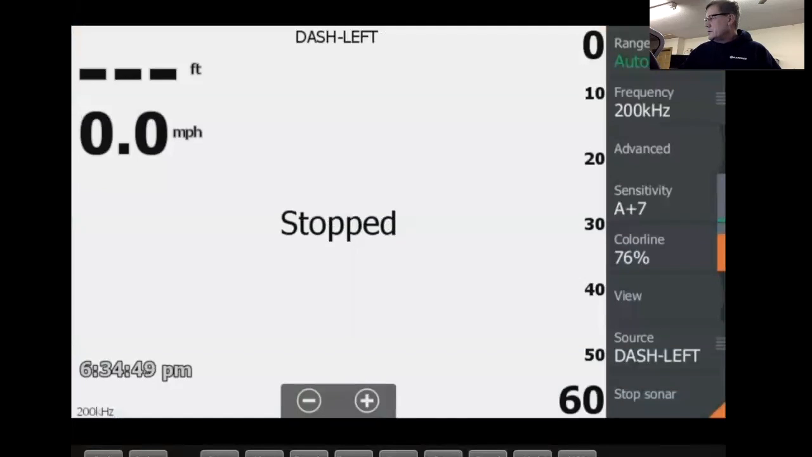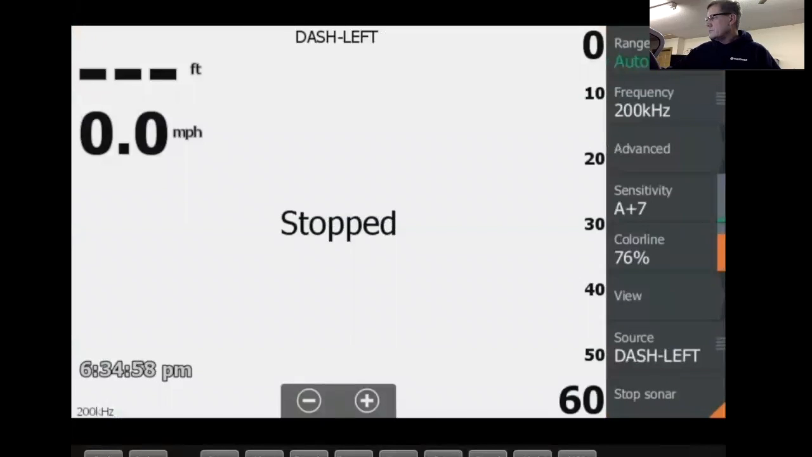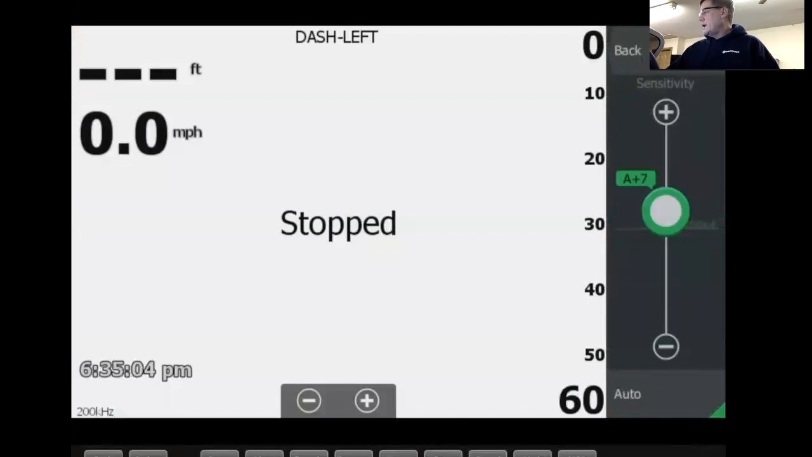What else do we got going? Sensitivity. Typically, I will run mine in auto. Just leave it in auto. There are some times, if you're running real shallow water, sometimes I'll lower my sensitivity down.